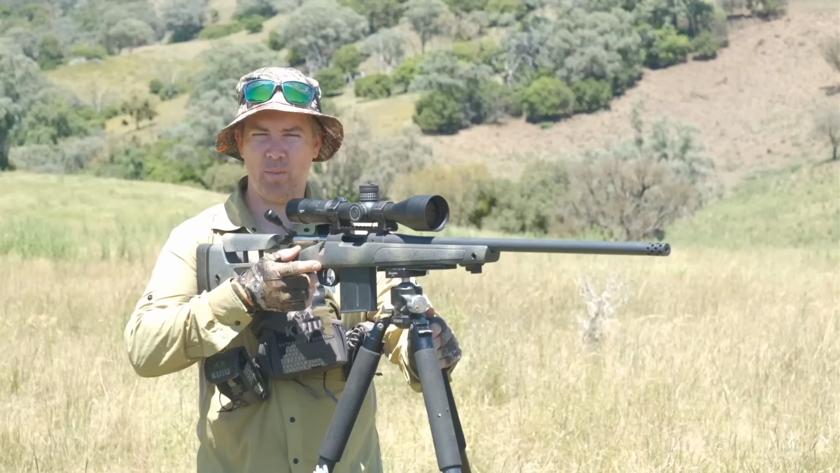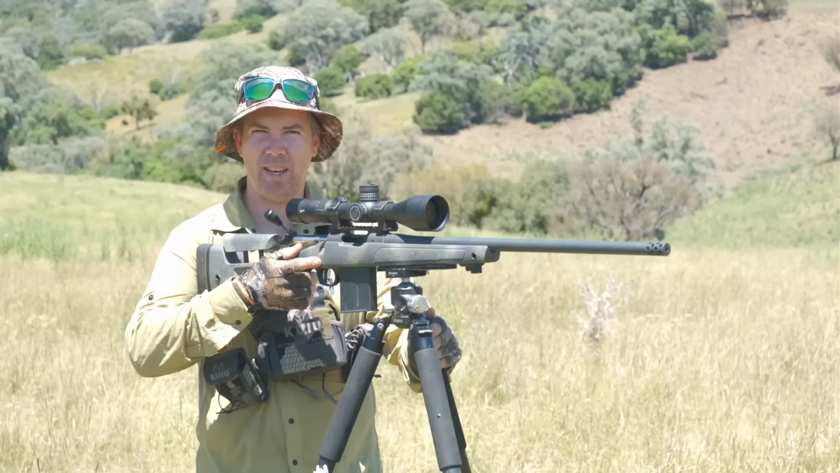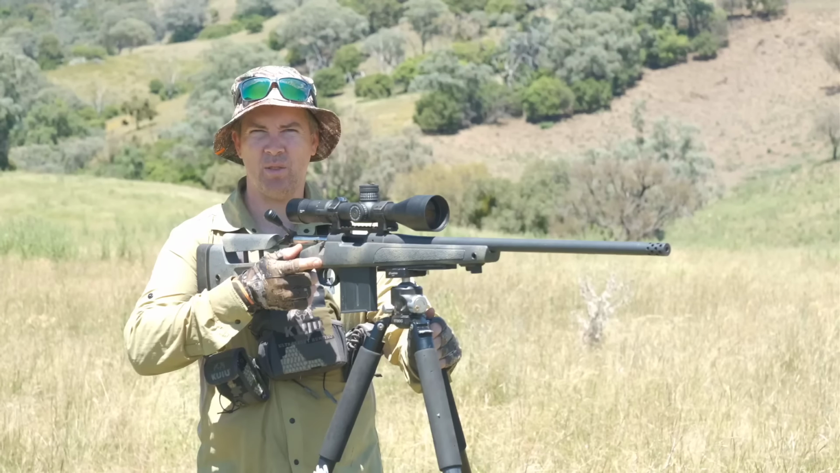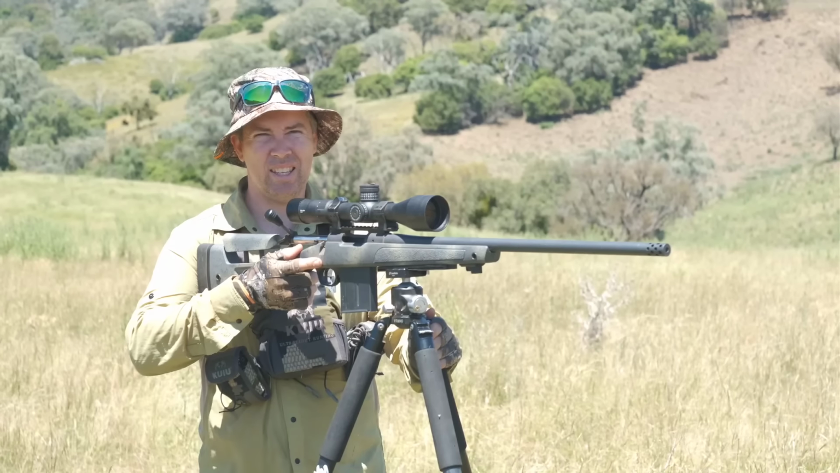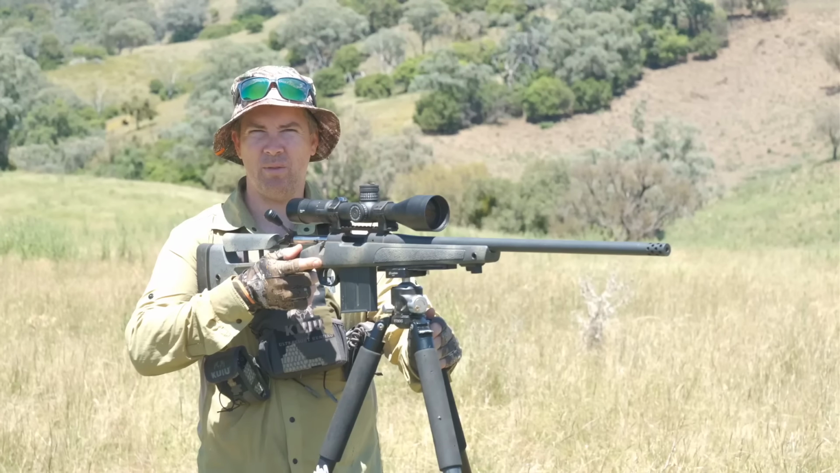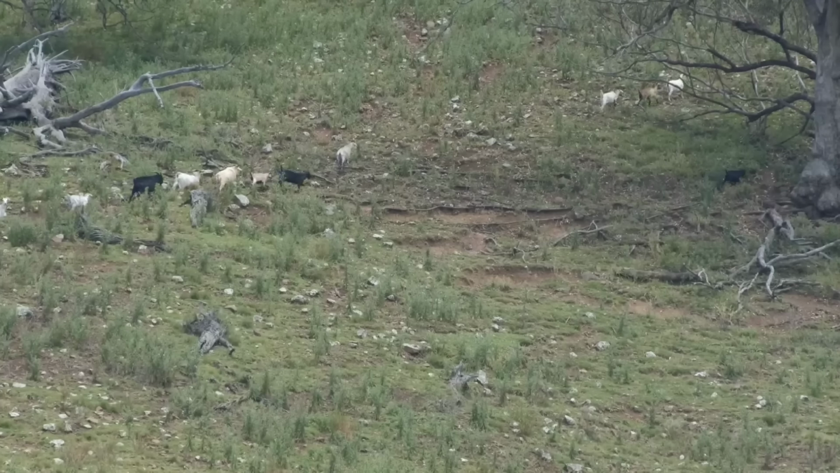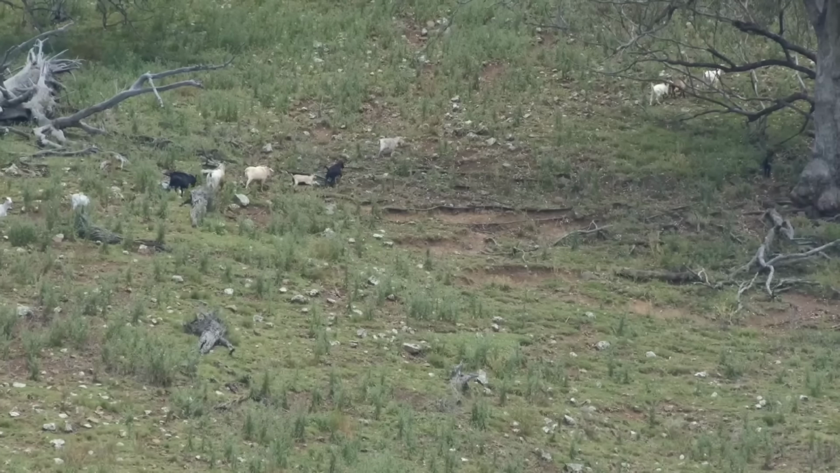Plan of attack straight off the bat is to take the 6.5 PRC out for some long range goat action. The reason I want to get a few animals on the deck is I've got my 4G trail camera. The goats work really well as bait in front of that camera. It lets me know if any foxes or dogs come in, and I can get back in there throughout the night if I get a text message on my phone.